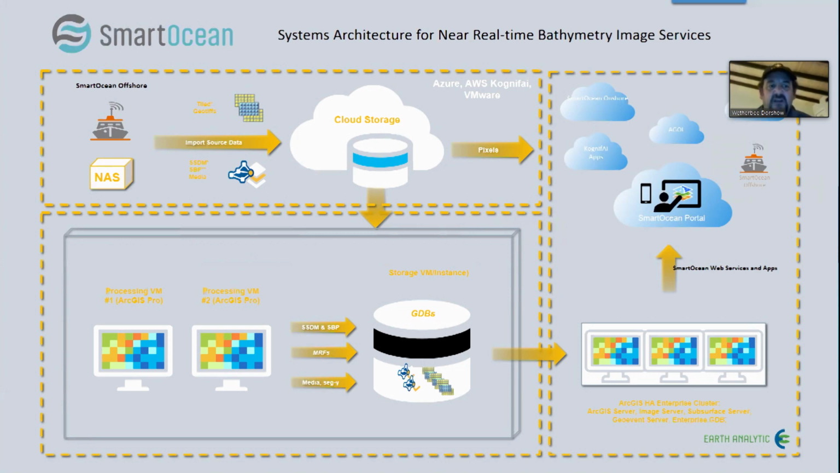And essentially, if you have ships like Okeanos that can have the budget of $1,500 a day to push data back to shore, which they're already doing, instead of just having that data go and fill up hard drives, essentially we can have it automatically be pushed into the cloud, and then using load balanced image servers, we can essentially be dynamically updating image services that then are served up leaving the pixels in the cloud.